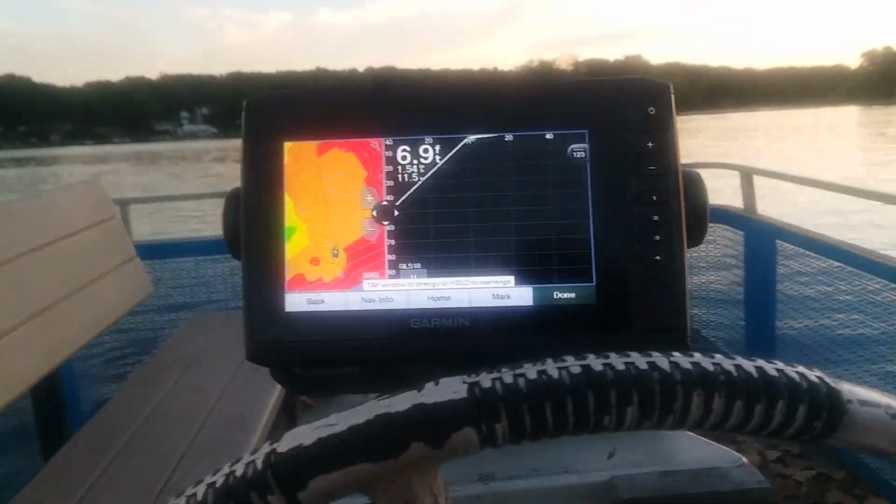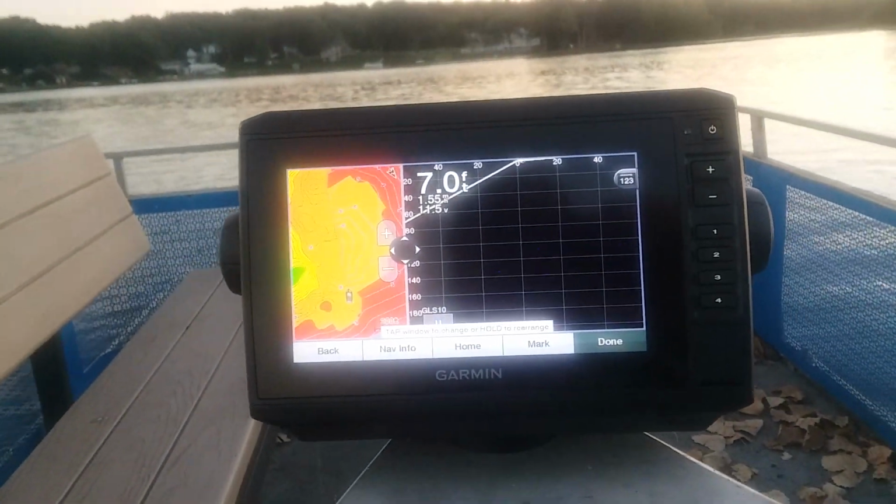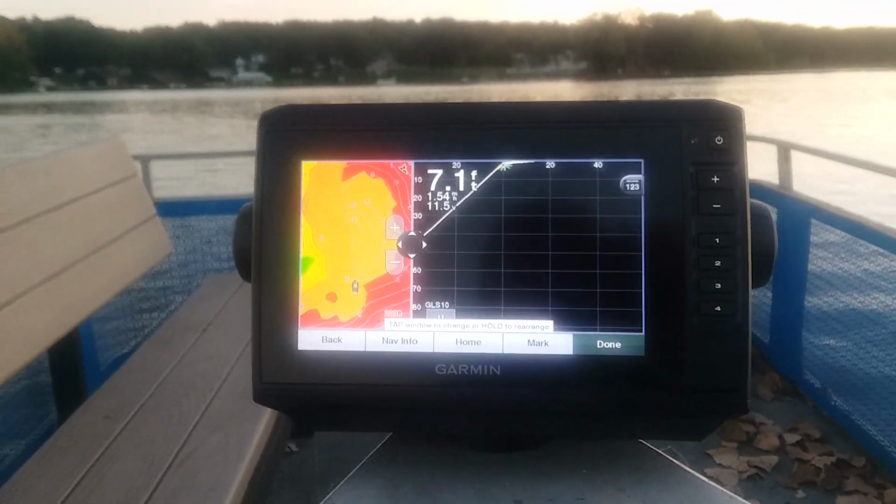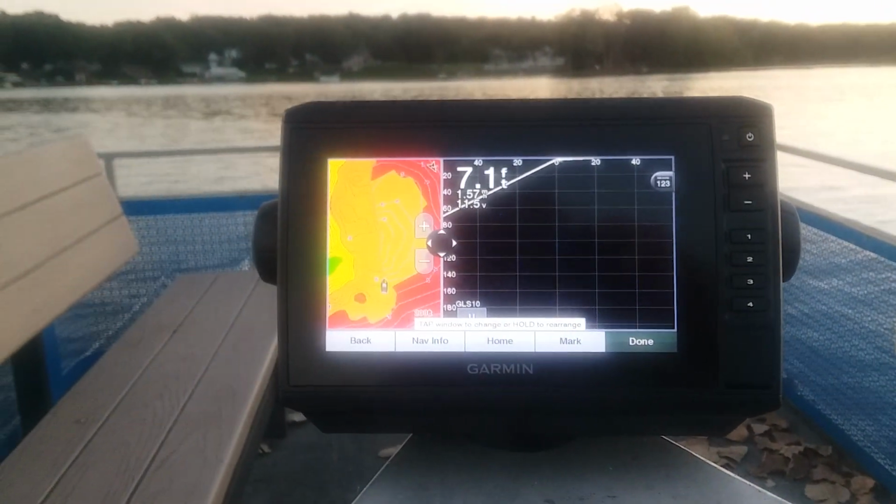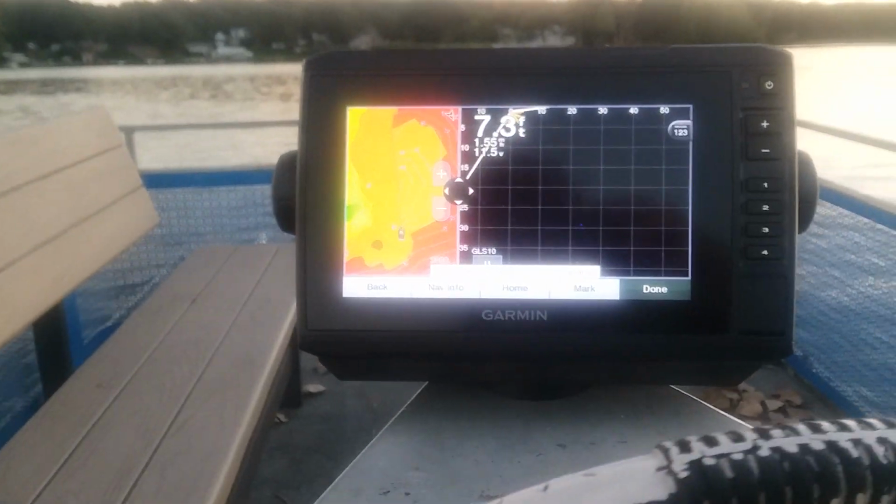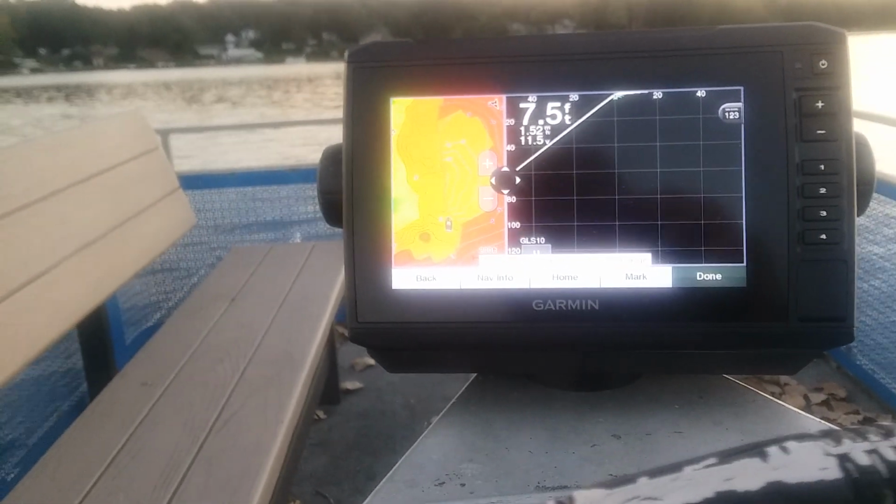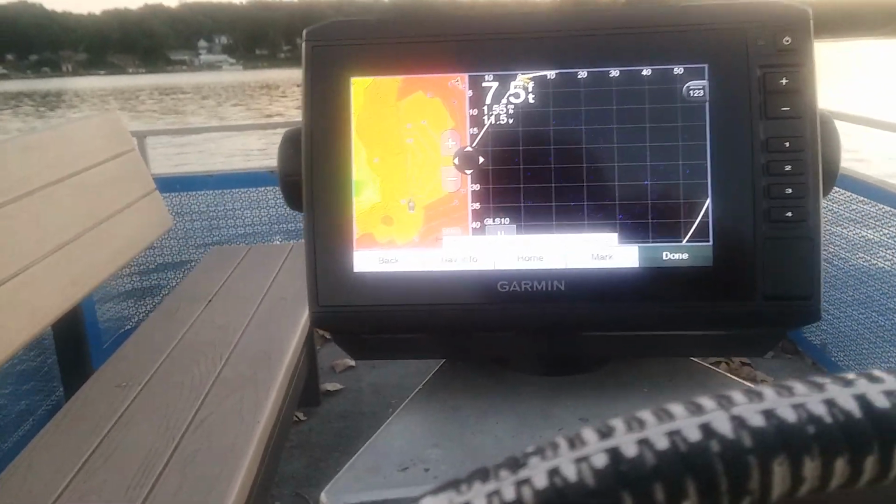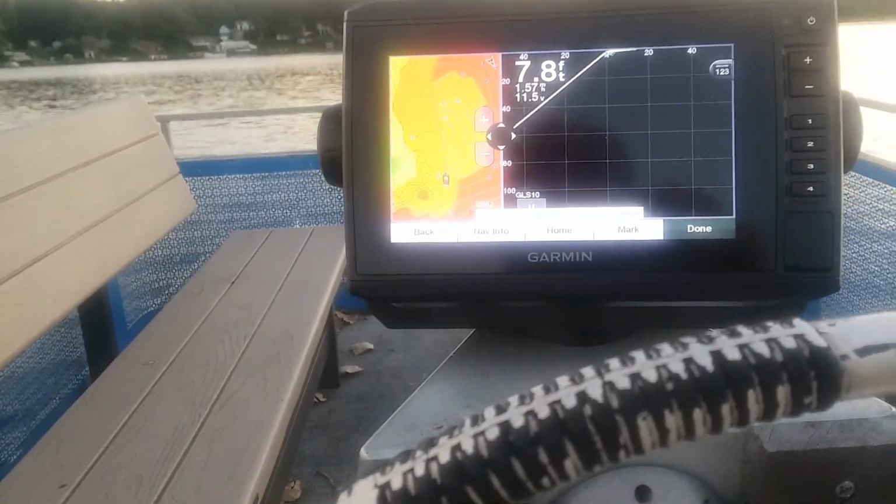Alright, here's my new fish finder. It's a Garmin EchoMap Plus 73 SV. The way to get a new fish finder is to convince your wife that your 20-year-old fishing buddy is just not working anymore. It might have needed 3 more C batteries. I can't imagine how many of them I've put in it over the years.